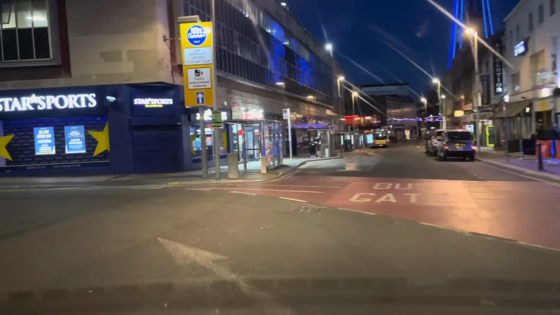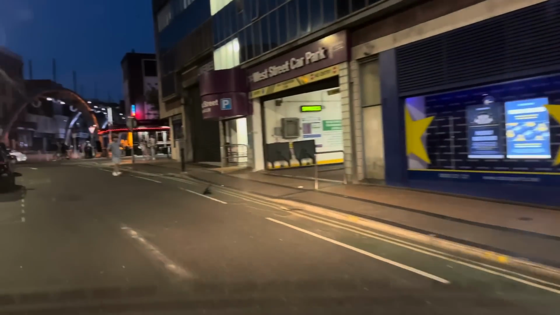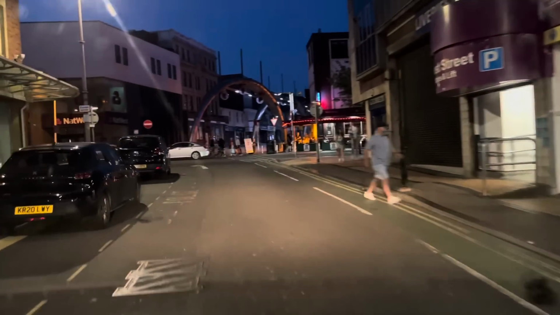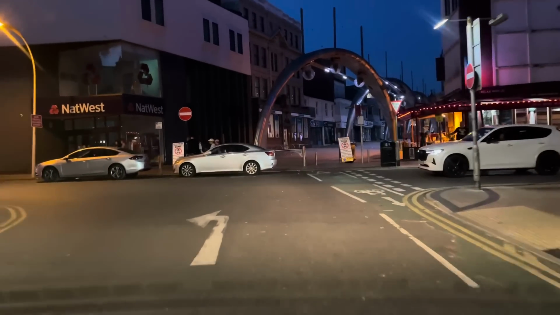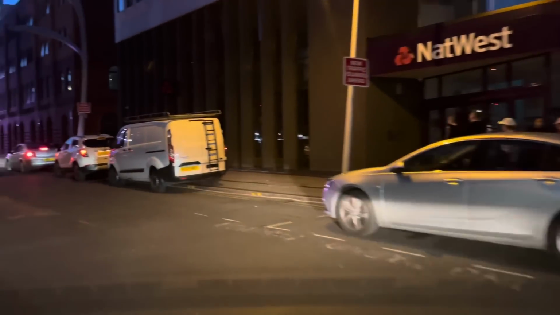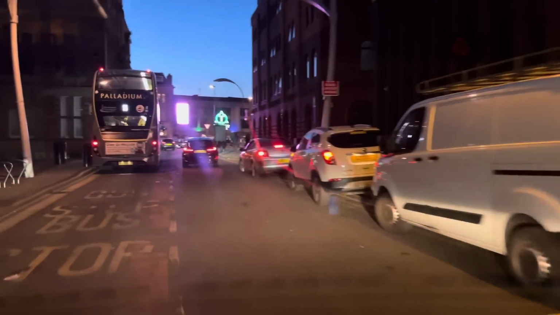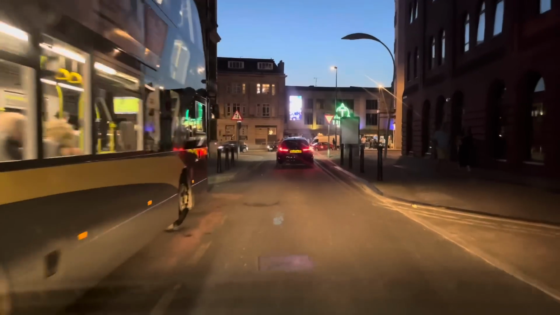I'm going to turn left here. Brannigan's on the corner there. Just up here we've got Burley Street, that's with the big archway with the music and the lights. Rose and Crown Pub on the corner there. If you're coming for Rebellion, that's where they hold the Rebellion Festival. That's where the new Tash nightclub is. But we're coming back round again now.